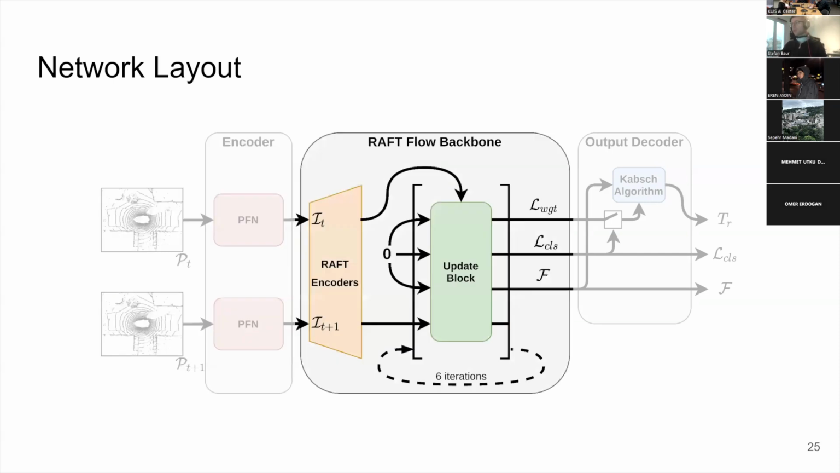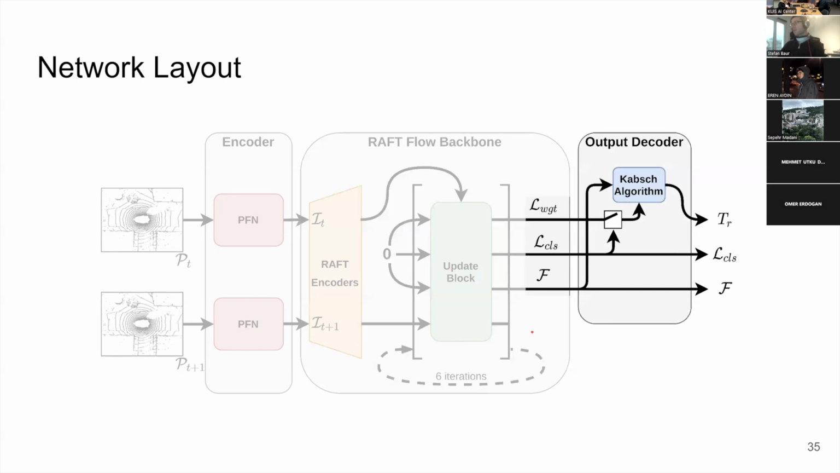And then we use a well-established optical flow backbone. Maybe some of you have already heard of it. The way this works is you have some initial estimate here, and we initialize to zero, so zero flow, zero motion segmentation, and zero flow confidence weight, and then we iteratively update this for 6 iterations, and then we have the final prediction out of it.